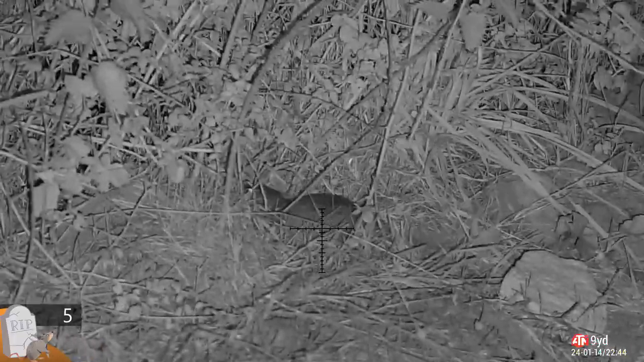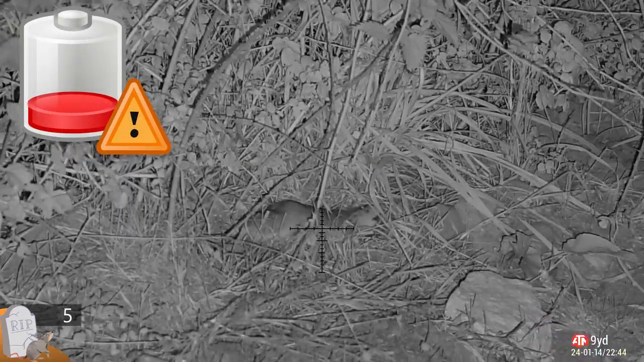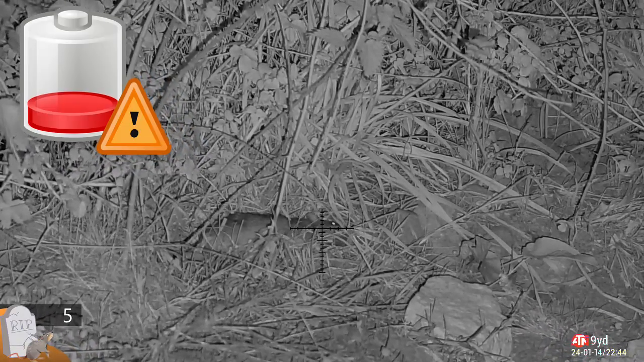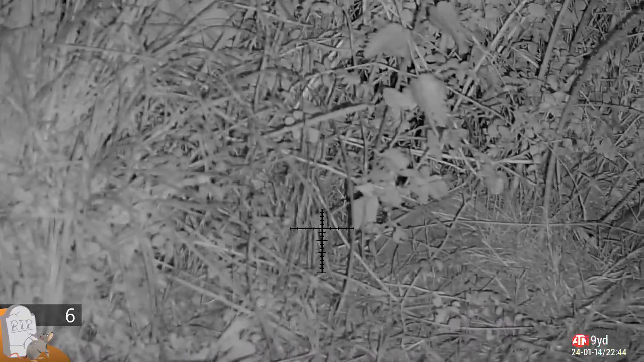There we go, and you can see that's really knocked some energy bars off him. Another shot there. Pellets are cheap. Put a few more in him. Make sure he's a goner. And finish him off. A shot to the brain box. That'll do the job.